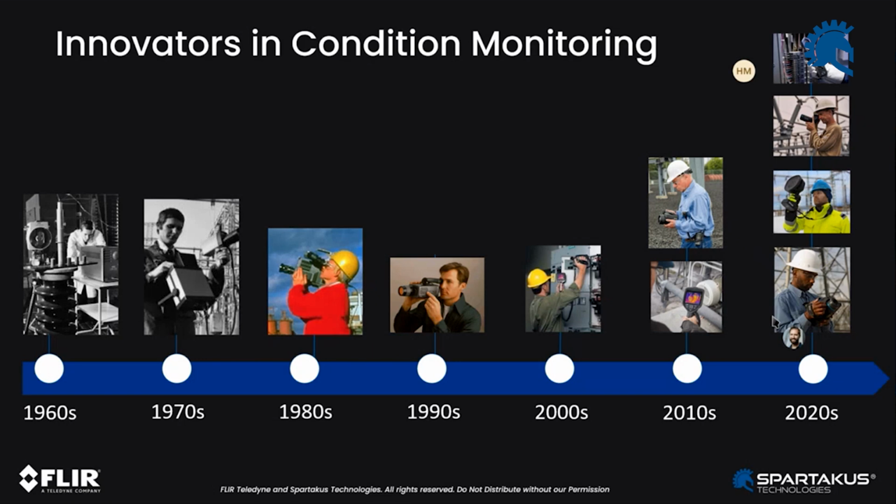We now have cameras that can plug right into your mobile device. We have infrared cameras built into a multimeter or a clamp meter. So you can see now how the technology has become more and more accessible. So again, this is how we've innovated since the company was formed in the 60s, and there's much more to come.